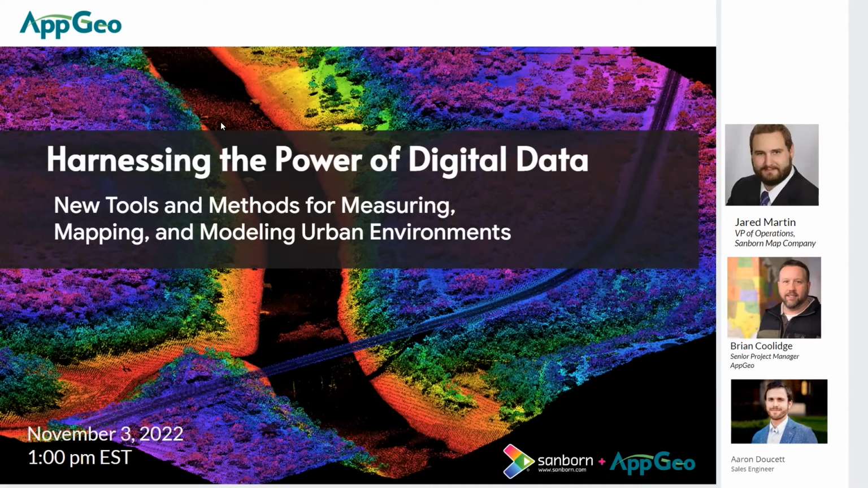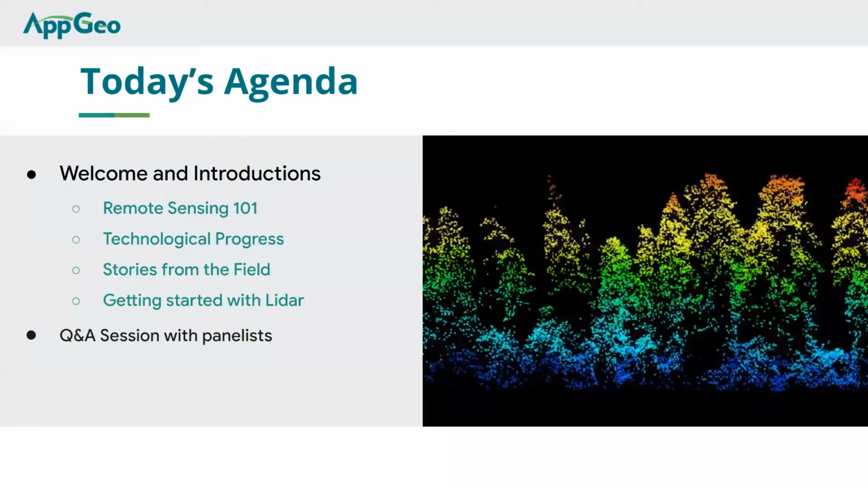And you're here today to learn about harnessing the power of digital data, new tools and methods for measuring, mapping, and modeling in urban environments. So just a quick preview of what we'll be looking at today.